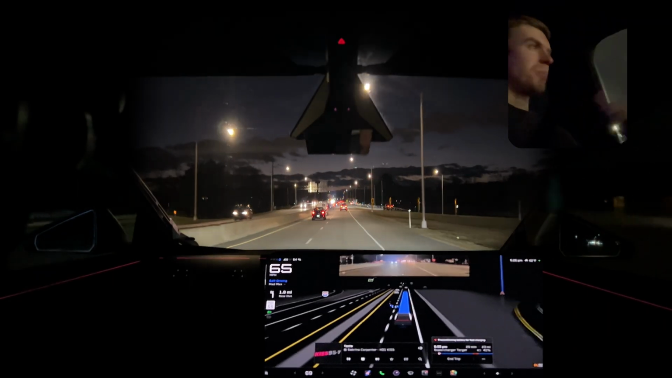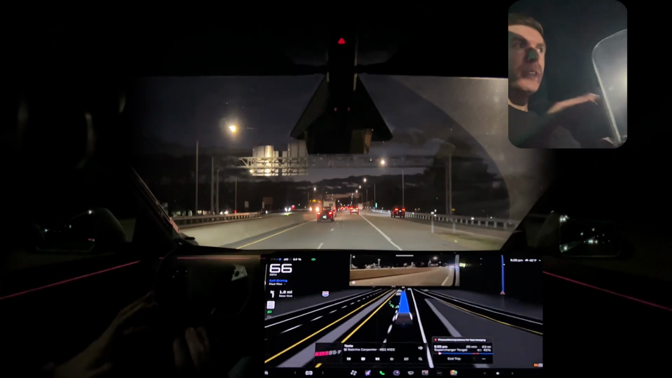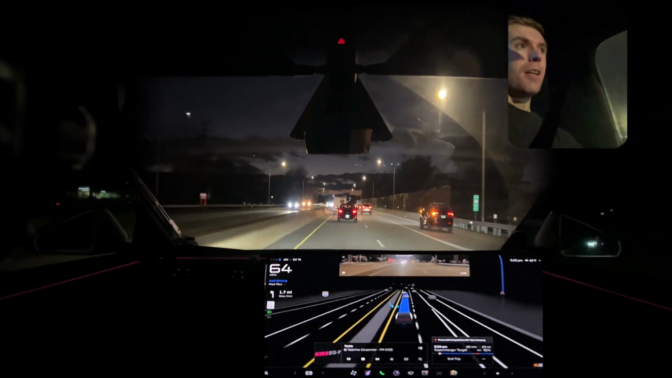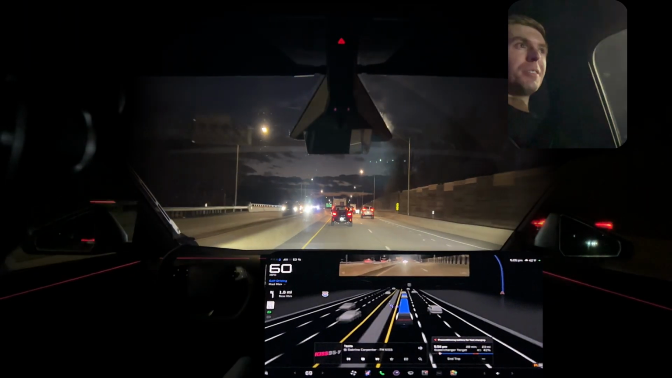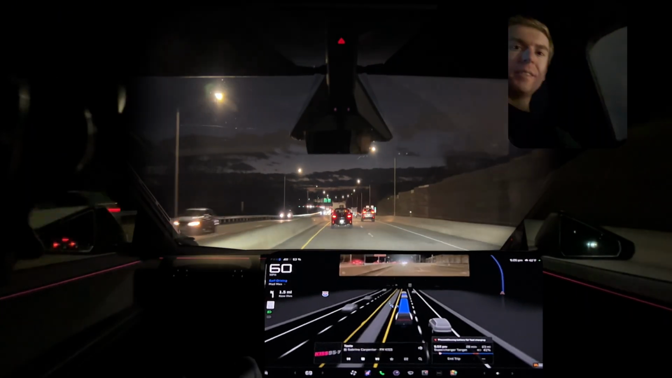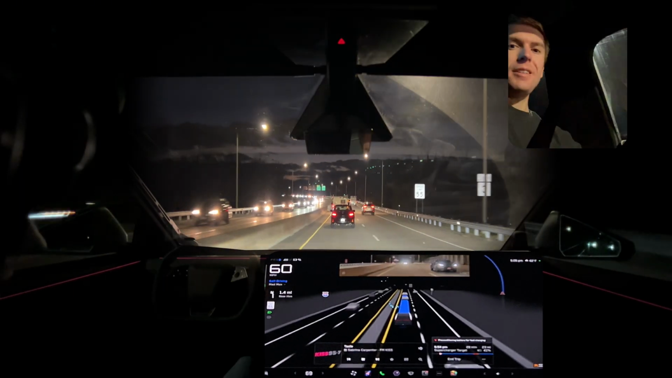Version 13, get in that left lane at all costs. Version 14, there's a reason I'm getting into the overtake lane. This is going to be a great road tripper. I just have such a level of confidence in its safety. That was epic.